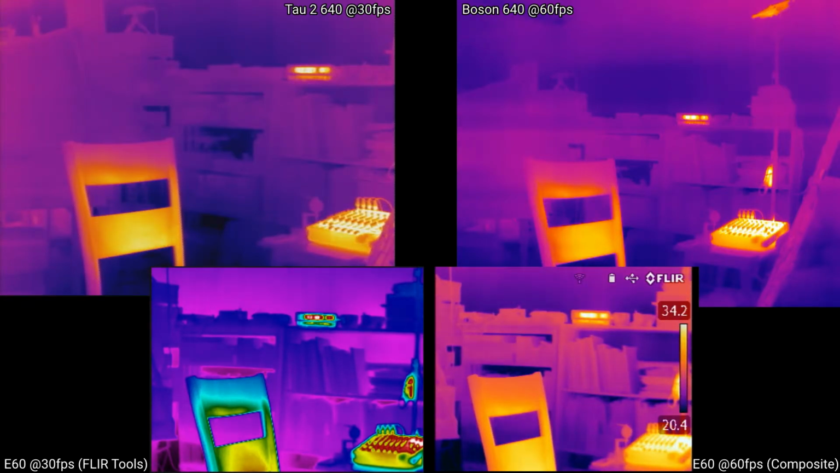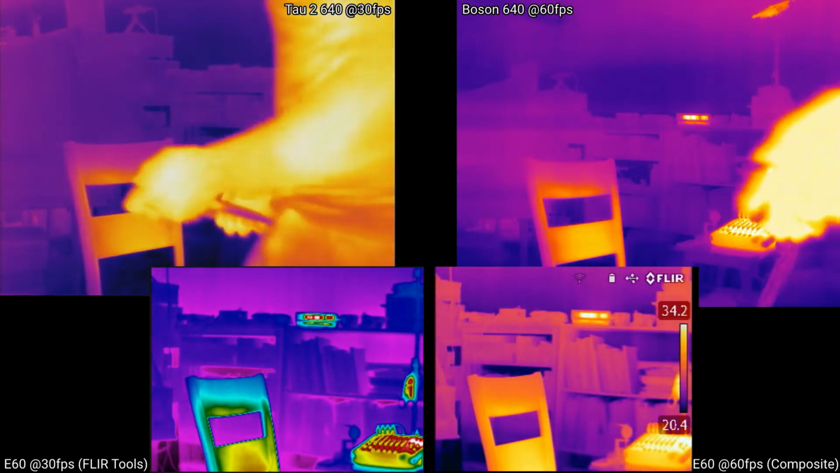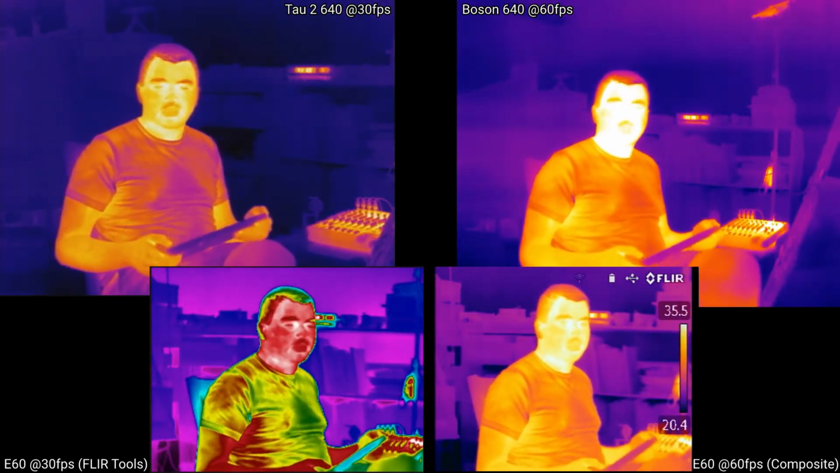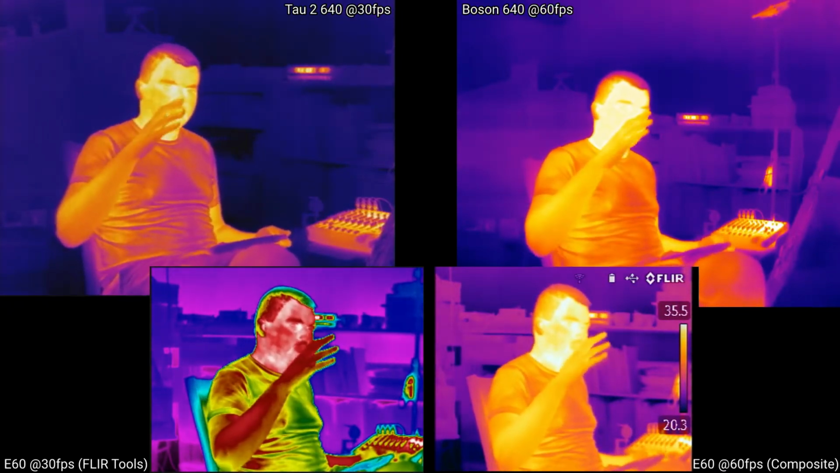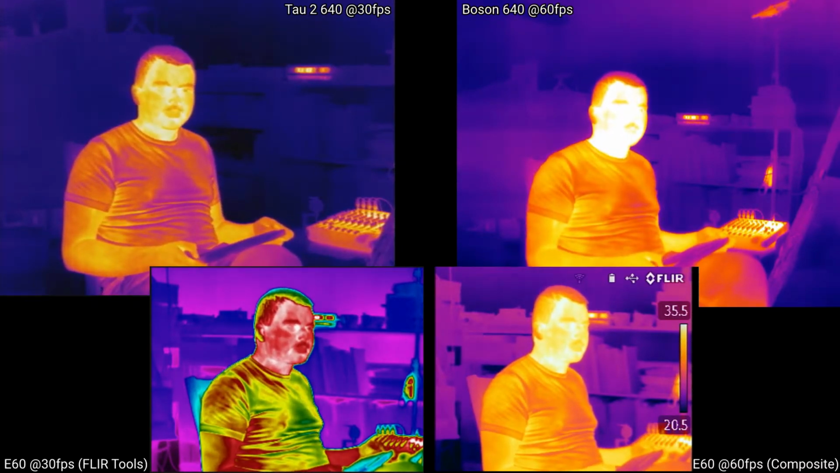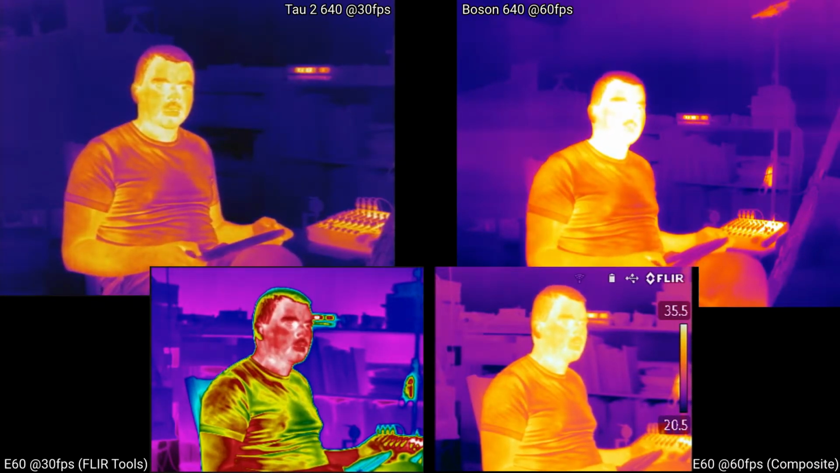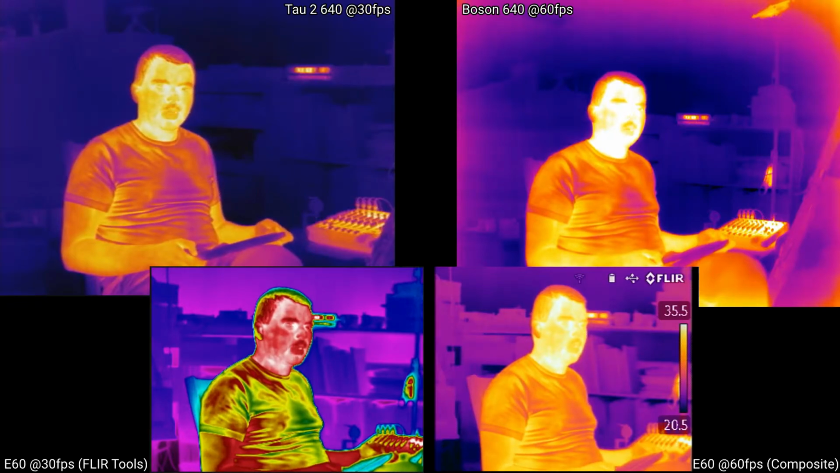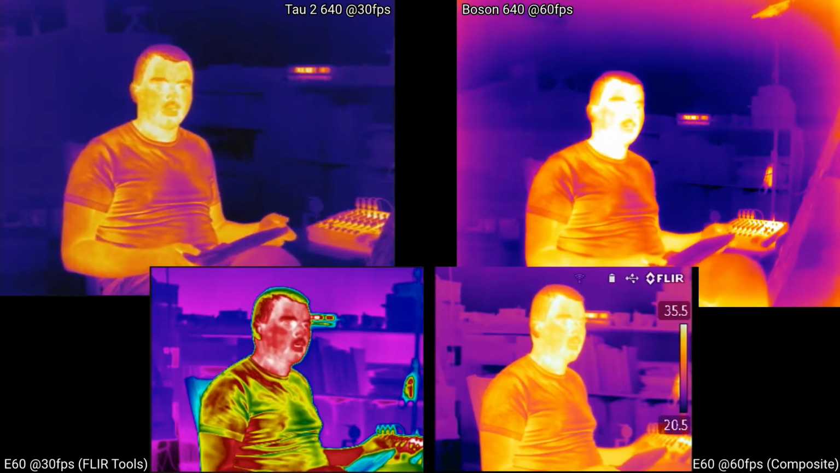But I think this is related to the lens calibration, which is an interesting thing because the Tau 2 doesn't offer it, and presumably the E60 has it built in. Maybe the Tau 2 also has it built in from the factory. But in the Boson app, it lets you change, and if I change the lens from 0 to 1, you can see much more of this vignetting on the outside.